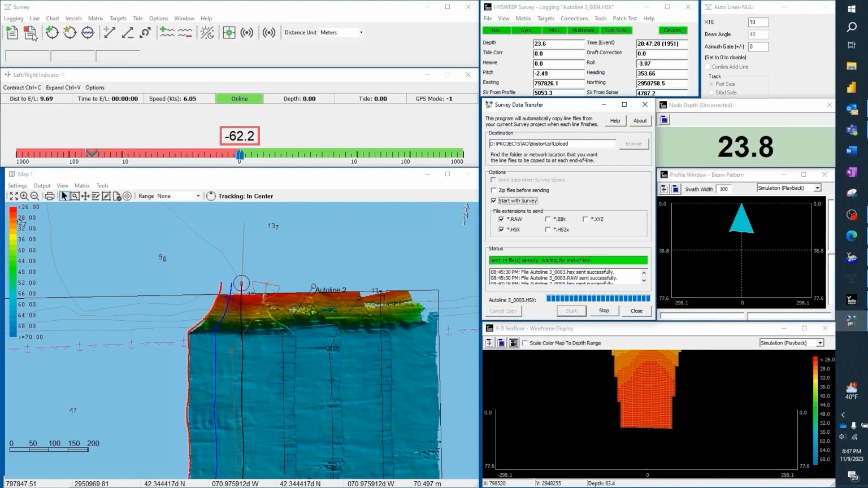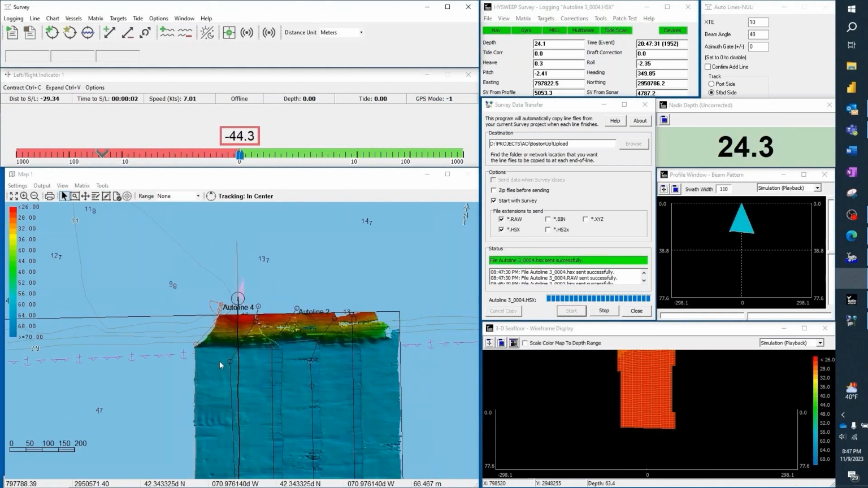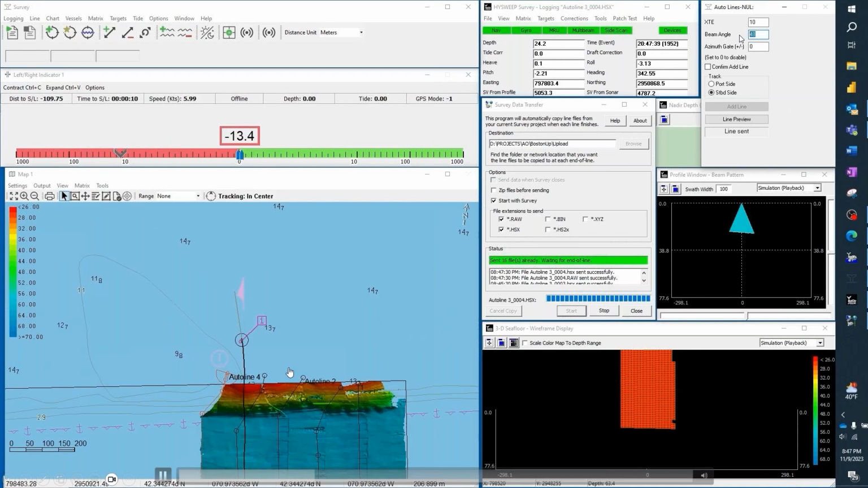Once I stop logging, it creates the new line, and now you see I've got a new start line gate and I've got a new direction to follow. Up here, I'm going to change that to 45 degrees. And we'll turn around.